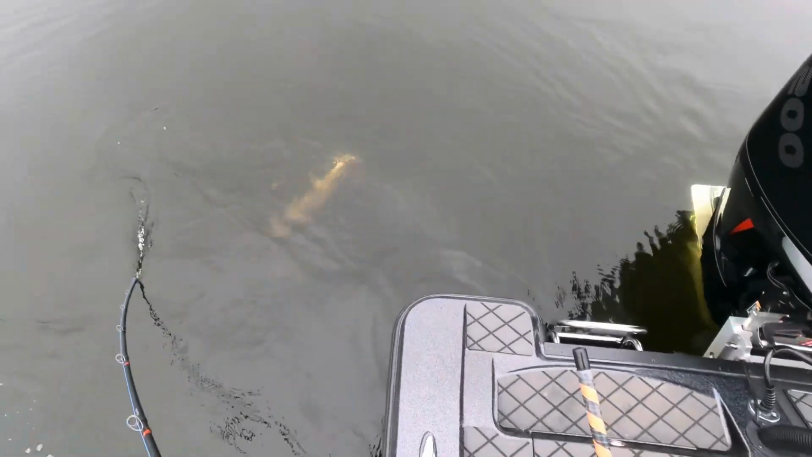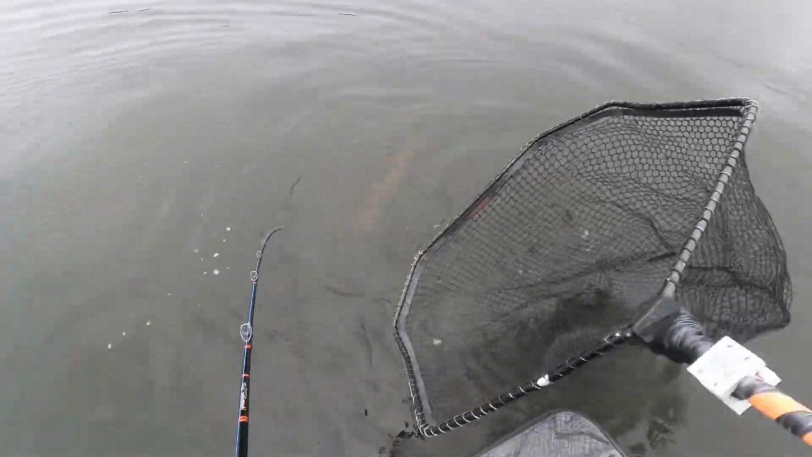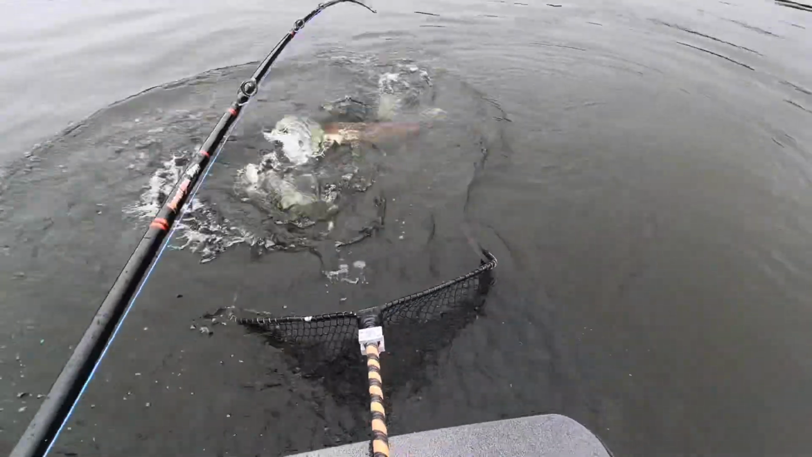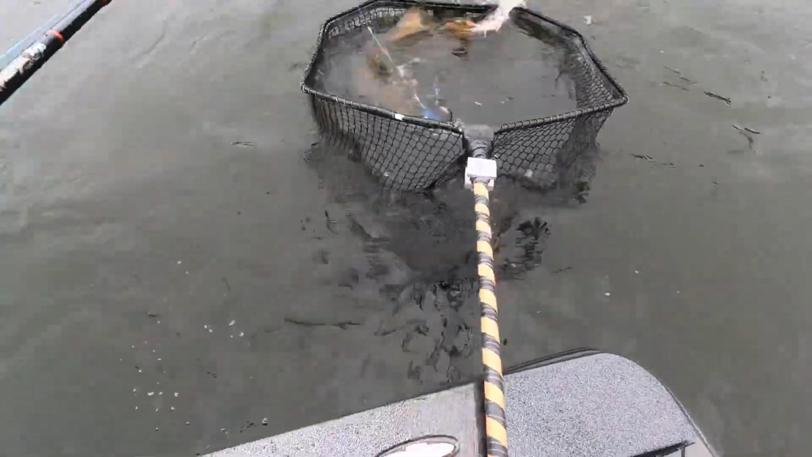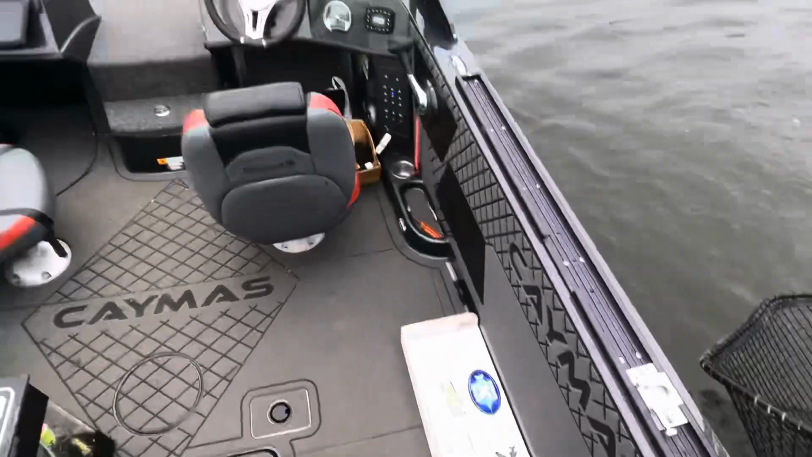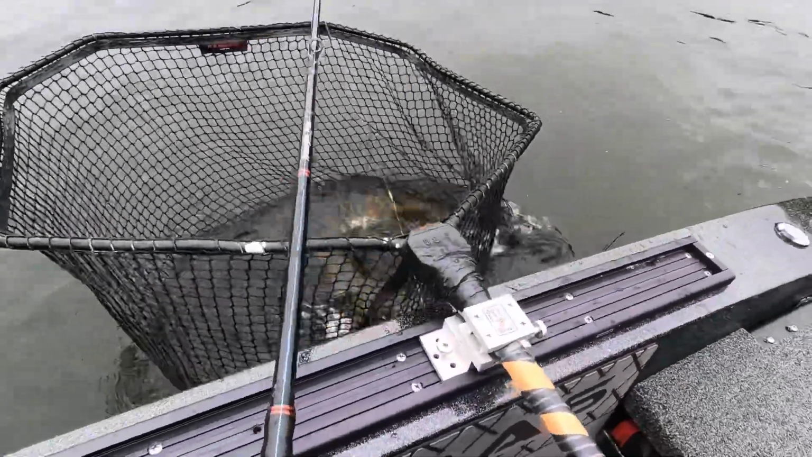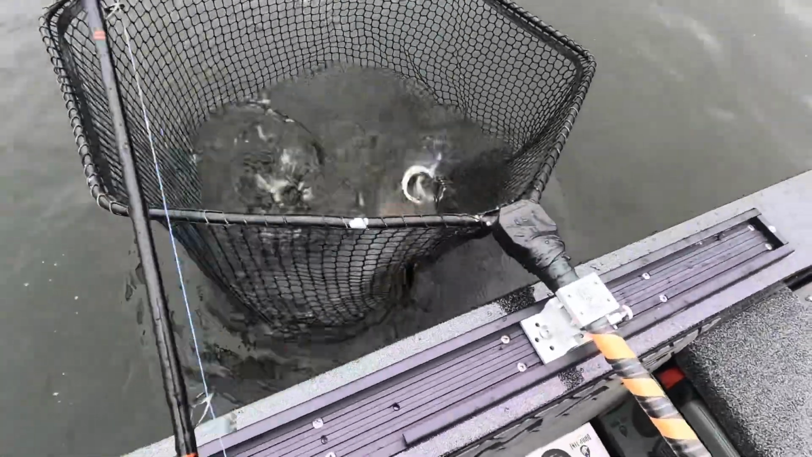Pig. Come here, big girl. Oh, yes! Yes! Tank, dude.